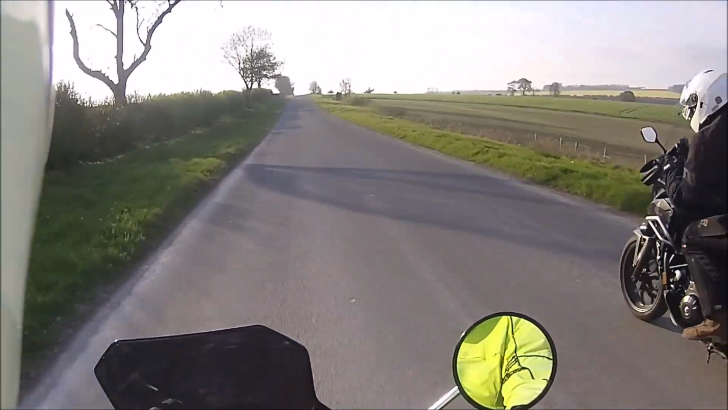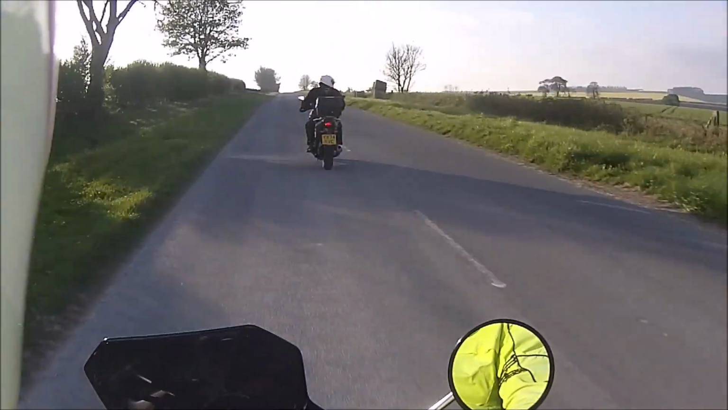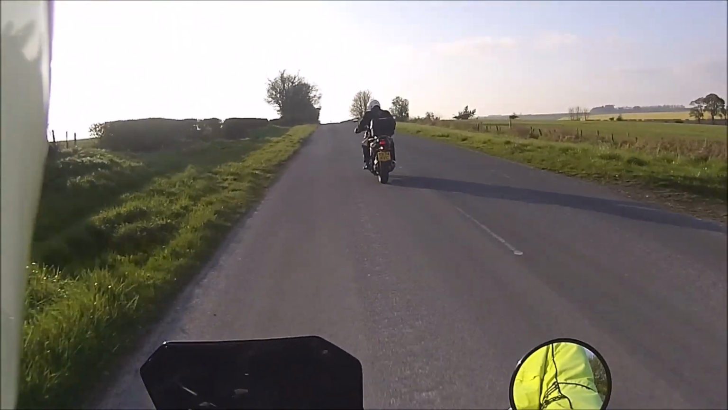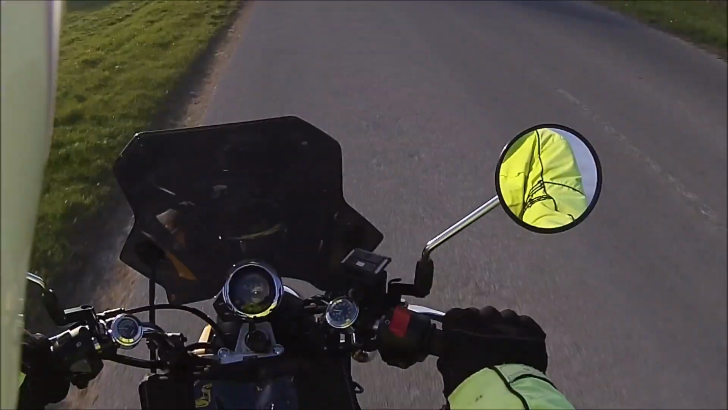Hey up there. Just looking at that cloud. Young Chris doing a fair impression of Bert Munro laying on his tank. Sort of, anyway.